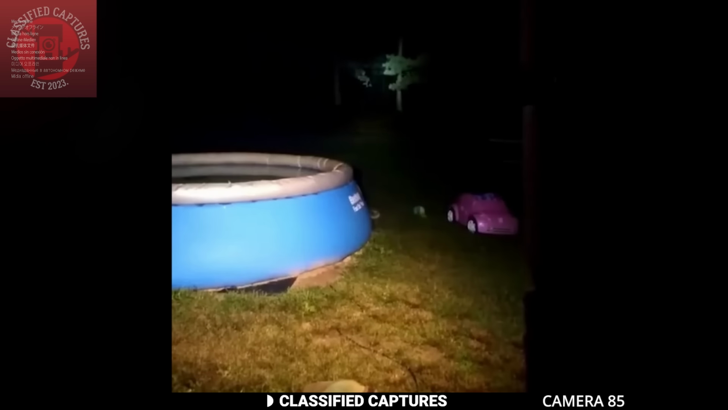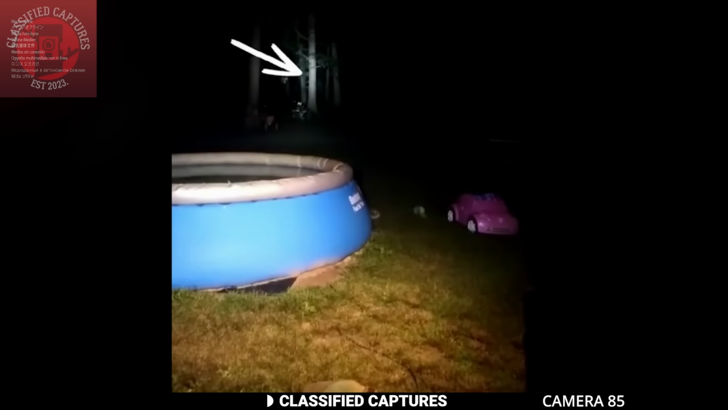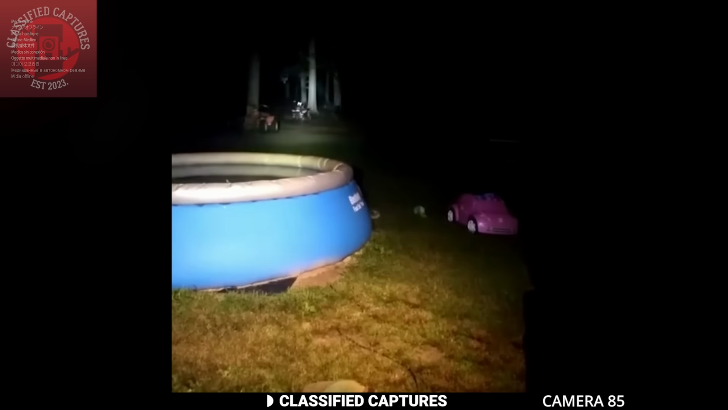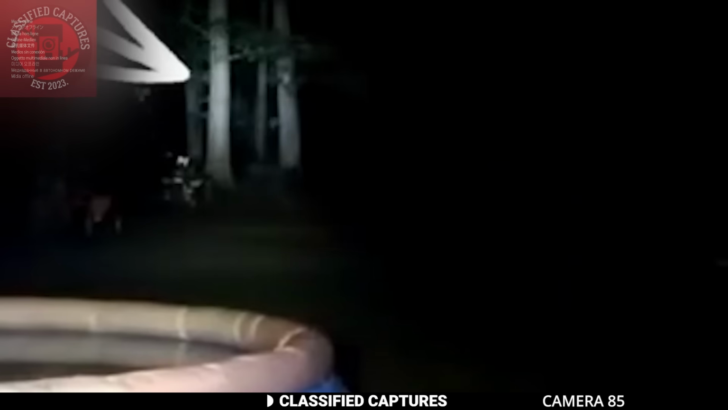Next, we got this clip captured by a motion camera system on private property. At first glance, it looks like there's nothing there, and that it's a false positive, but a closer look and you'll realize that there's a figure moving through the trees. Can you see it? It's actually, hold on a minute.